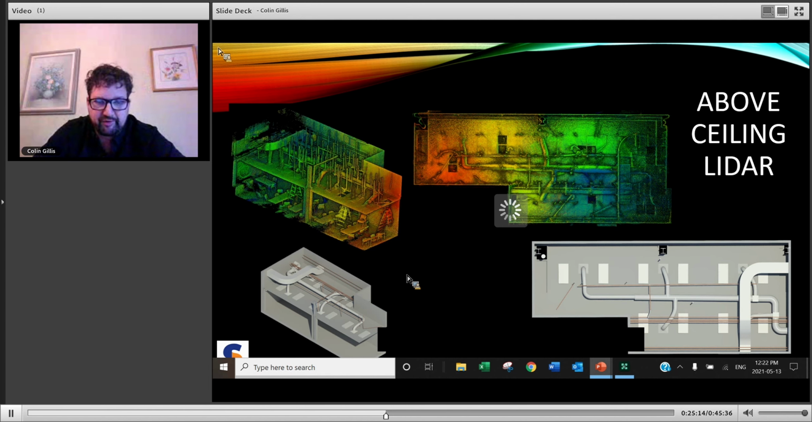These are just some images. This one is going back to some of the mobile LiDAR we did, but same idea, it's above ceiling. This was one of our industrial clients. They had a 16-foot ceiling, plenty of room to get up there. In this case, we did LiDAR in addition to imagery, so you can get up there and measure.